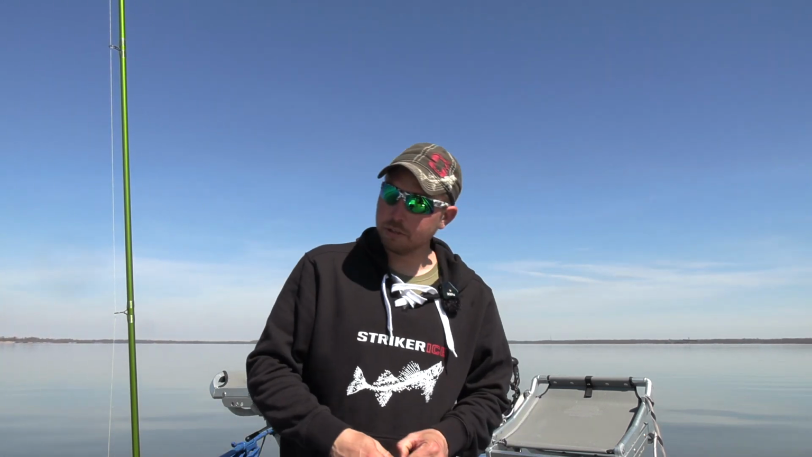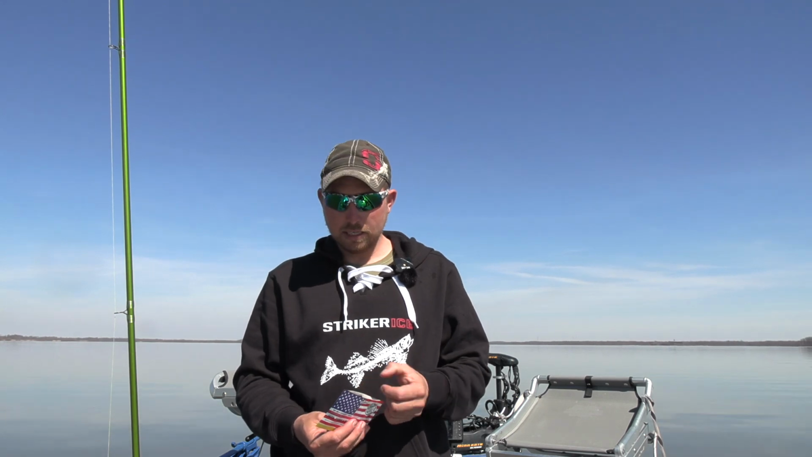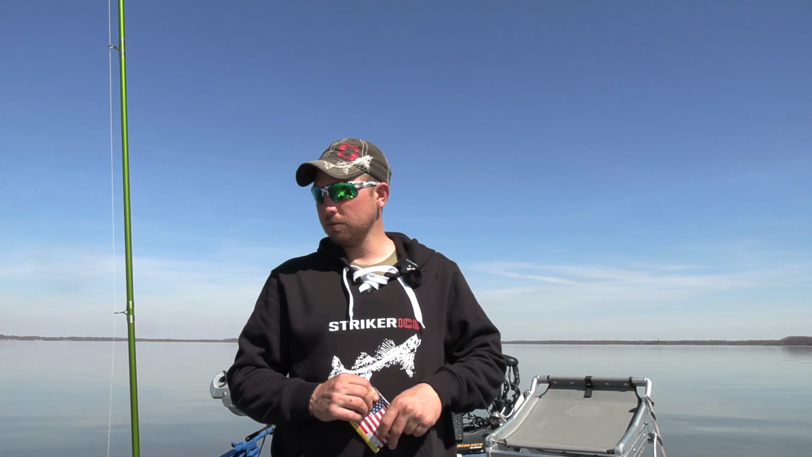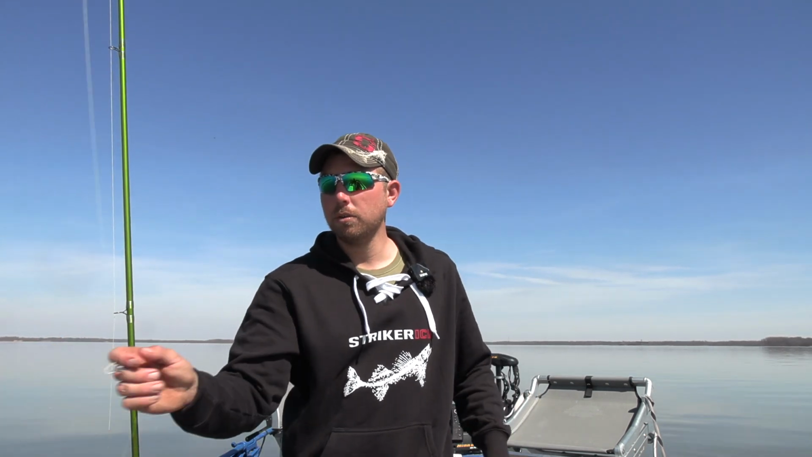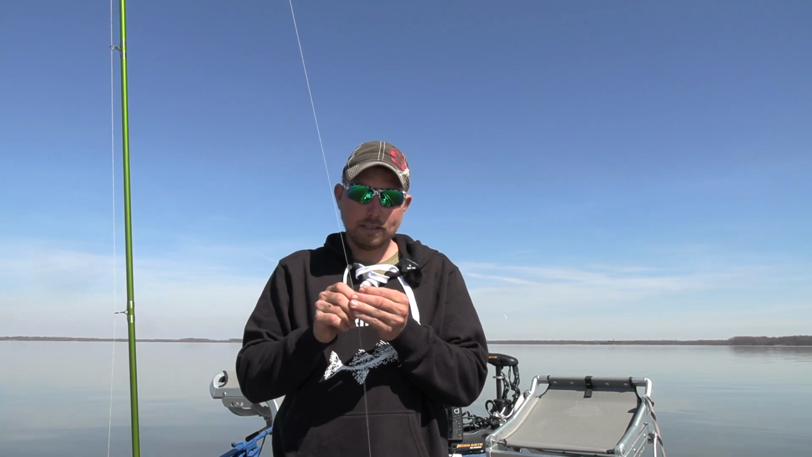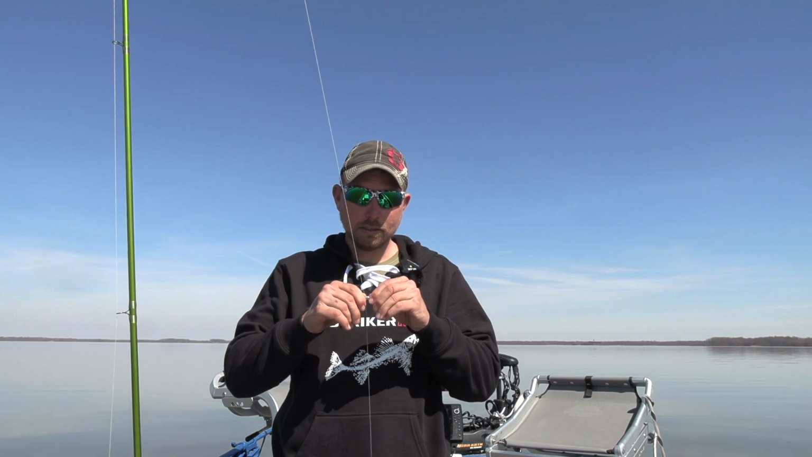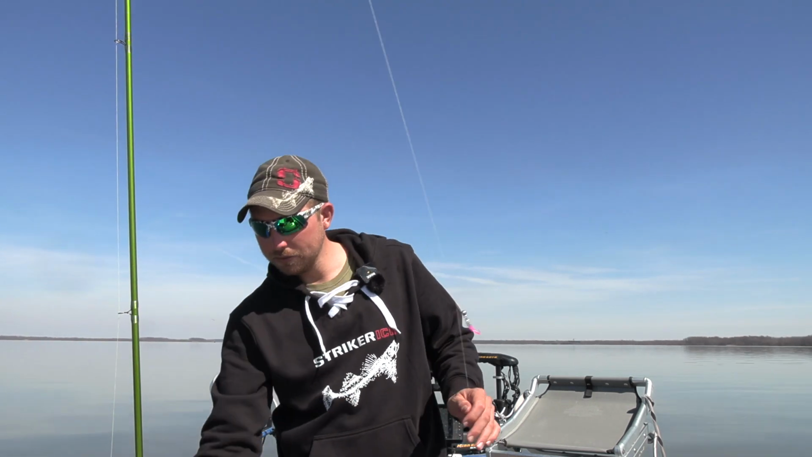The blue and chartreuse. I would call this, it's definitely not muddy water, but it's stained. A lot of you guys would call this muddy, but you know, for what we get here, it's not. It's just stained water. There's some algae blooms. I mean, this happened quick, so it's almost got a green tint to it. A lot of the ponds and stuff around have got algae blooms already this week. So, all right, there we go. 2 baits. Let's catch some fish.